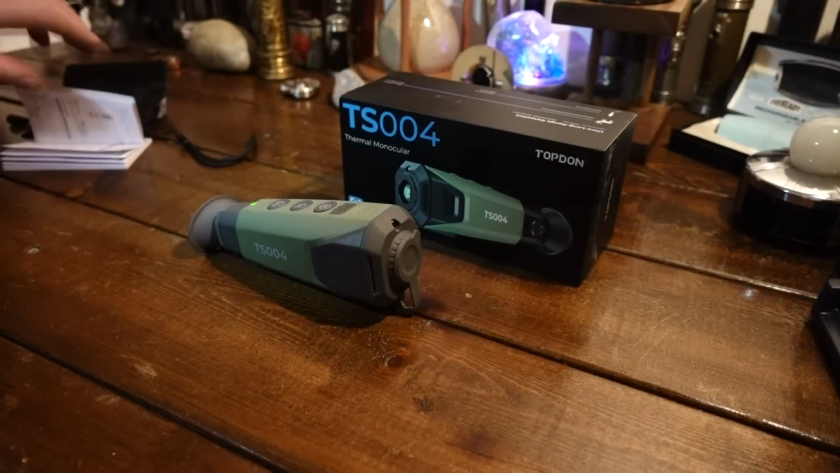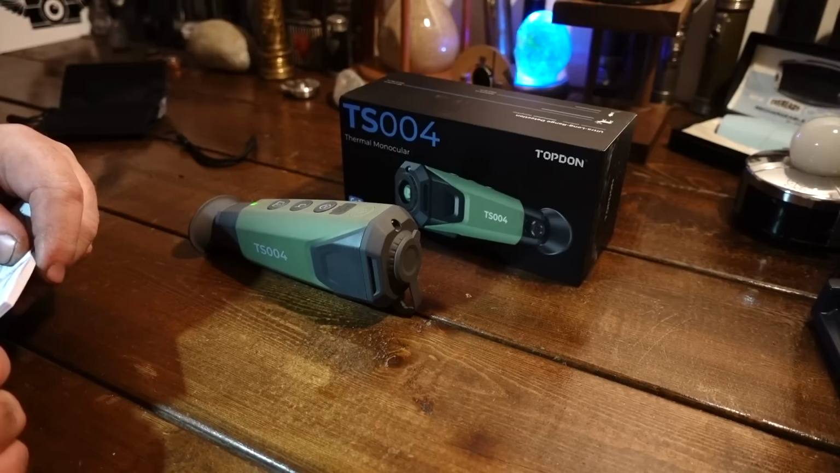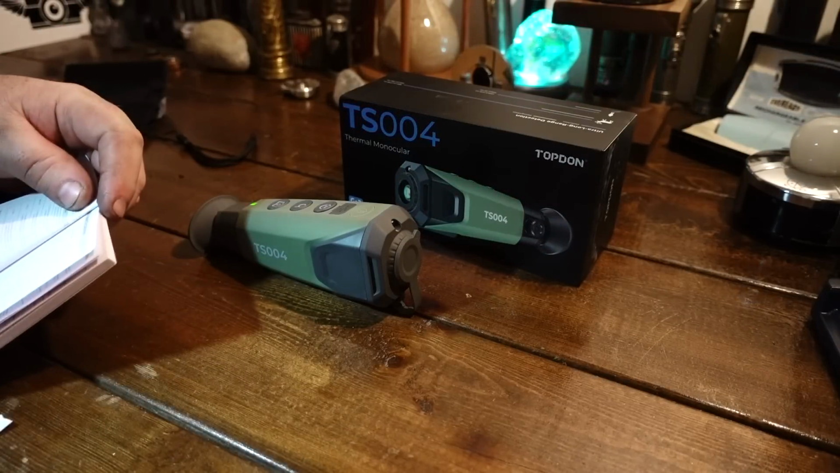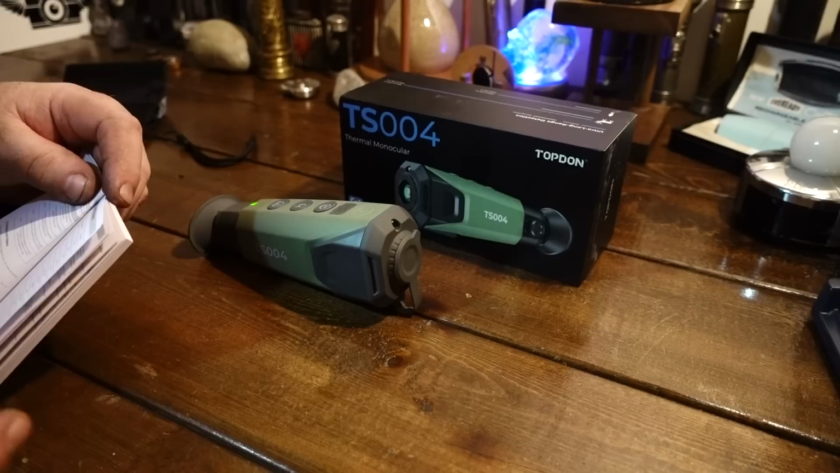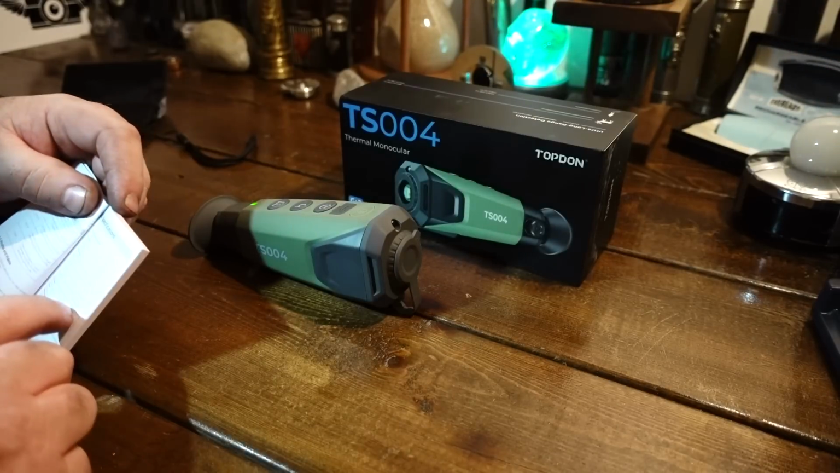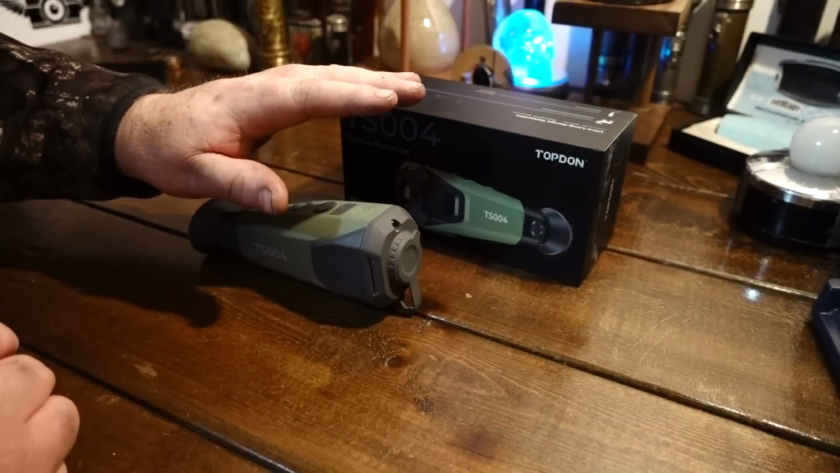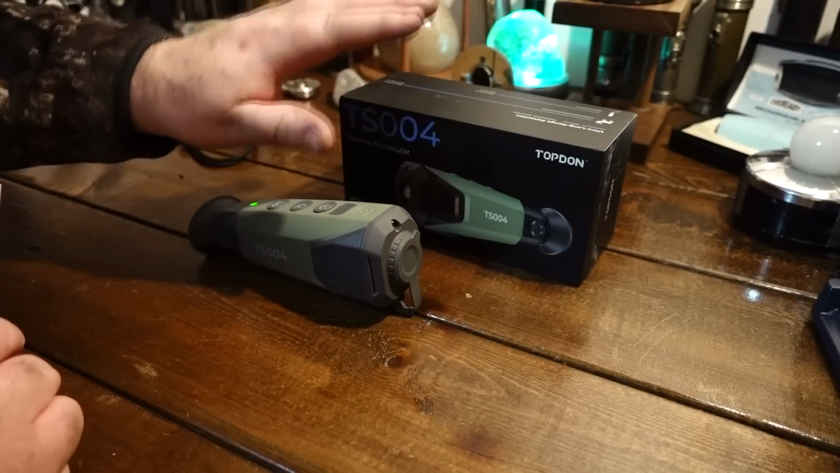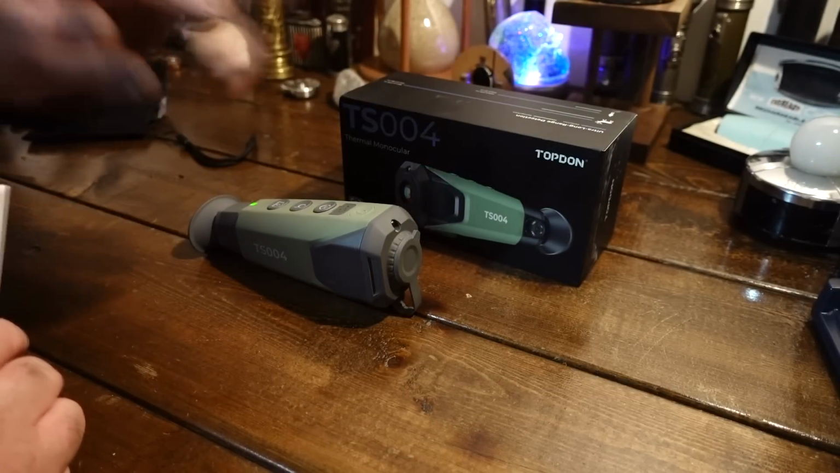As far as specs, the resolution on it is a little more basic. I think it's the second level up, a 256 by 192. What I'm going to compare it to outside is a 384 by 288, which should be quite a bit clearer than that. Generally, that one I think I paid over $700 for. This is close to half the price. The refresh rate is 50 Hz, whereas you get them down to 15, 10 and 25. When you see something moving, it's really choppy. The 50 Hz makes it look a lot more fluid.